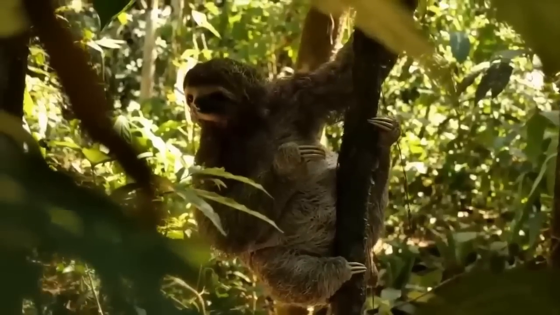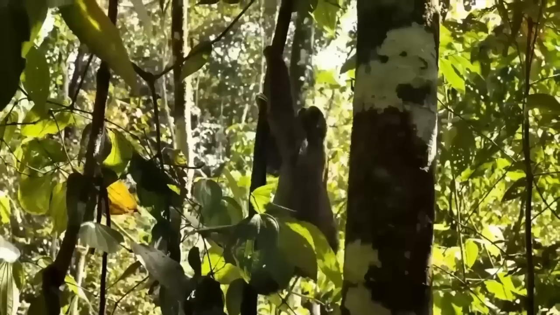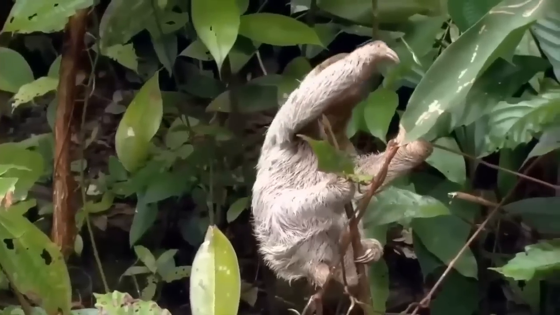If you thought sloths were nothing but lazy critters, prepare to have your mind blown, because it turns out they can move pretty darn fast when they want to. I mean, check out the footage of those little guys attacking those humans with lightning speed. Honestly, it's probably best to give them their space and let them do their sloth thing without disturbing them. Who knew these seemingly laid-back animals had such a surprising burst of energy in them?